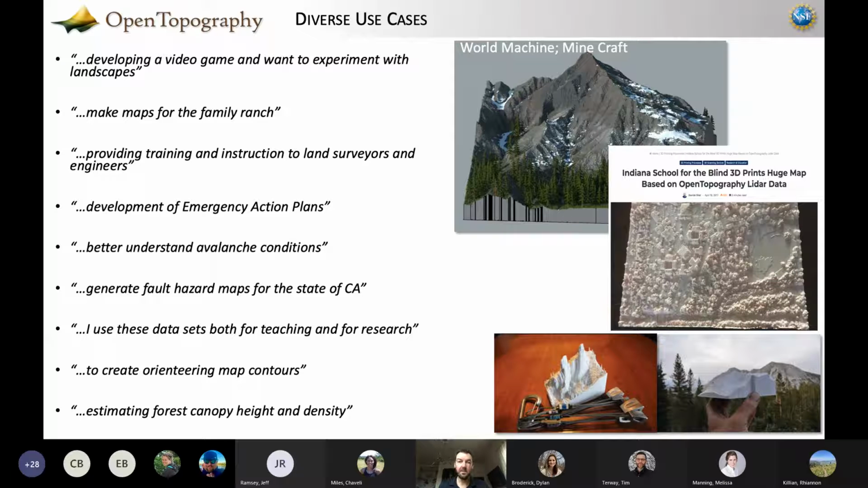3D printing is a massive use of OpenTopography, both recreationally. So this is somebody, the lower pictures are from a thing I stumbled upon where somebody actually has an Etsy type of store where they 3D print their favorite rock climbing locations and then pitch them to other rock climbers. And they're actually pulling the data from OpenTopography to do that.